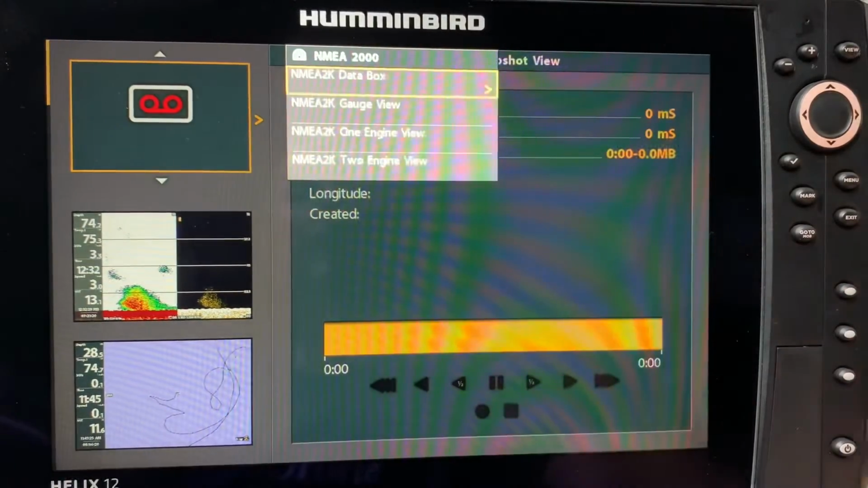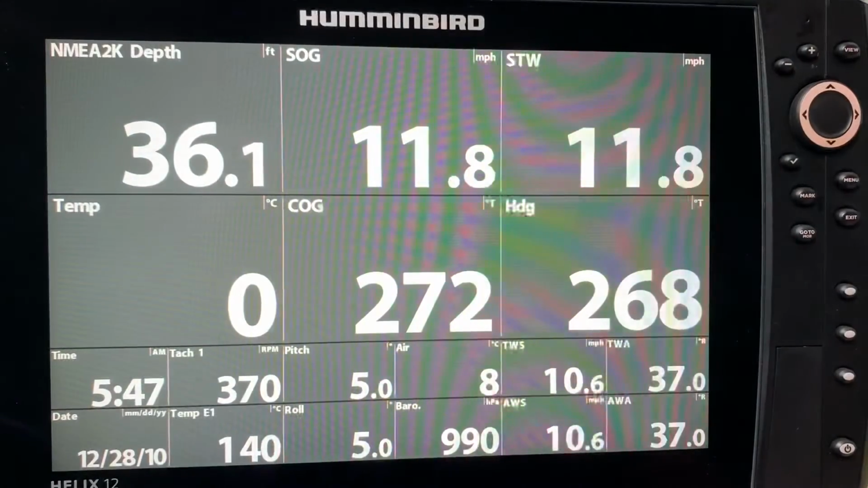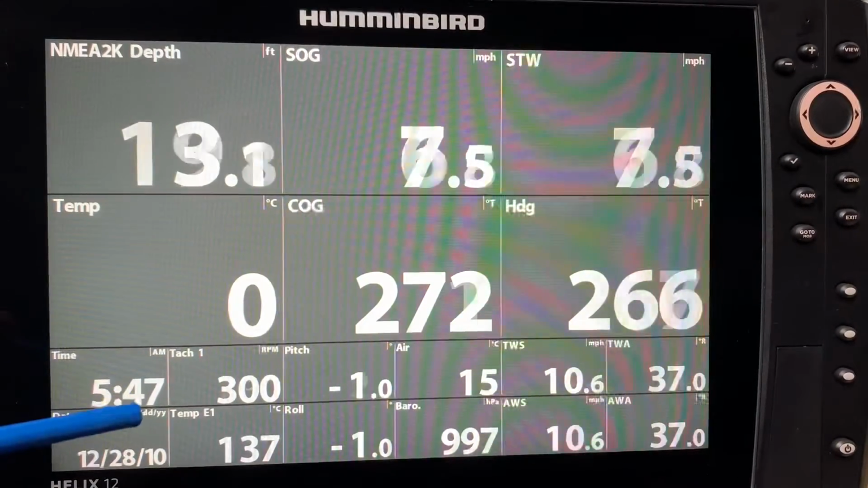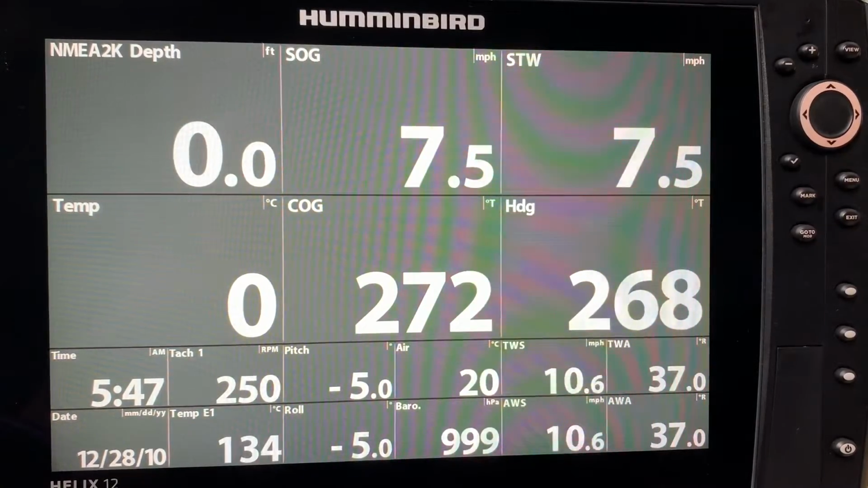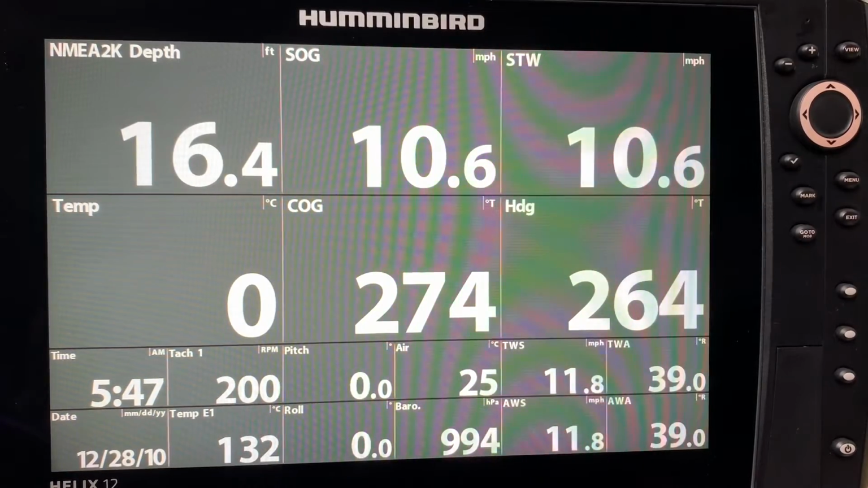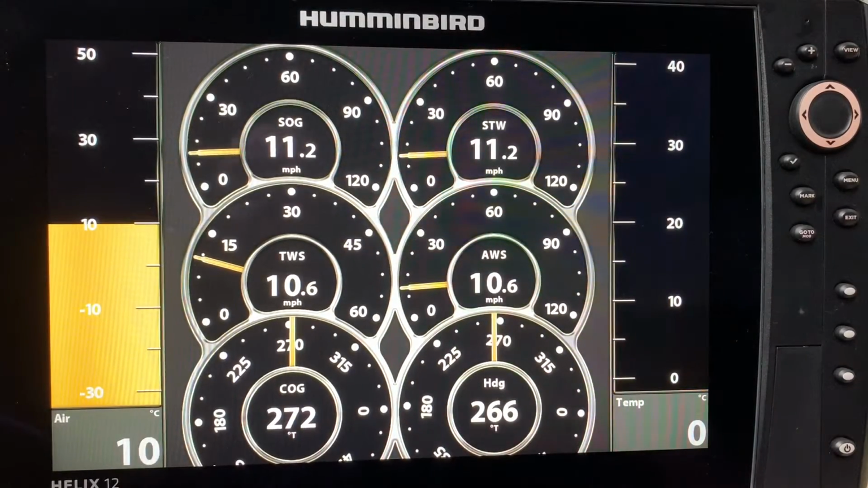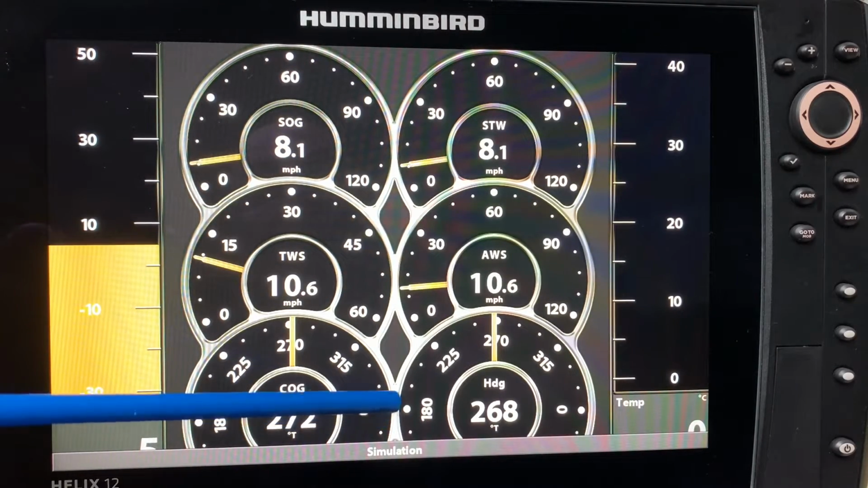So the first one is our NMEA data box. And there's the data box, and it's going to show you all the different information. Once again, I don't personally have this, but there is a lot of cool features that would be nice to have. And you can't have everything, so it's just one that I've chosen at this point to go without. The next one is the gauge view. And you can see your different gauges, and they're there available for you.